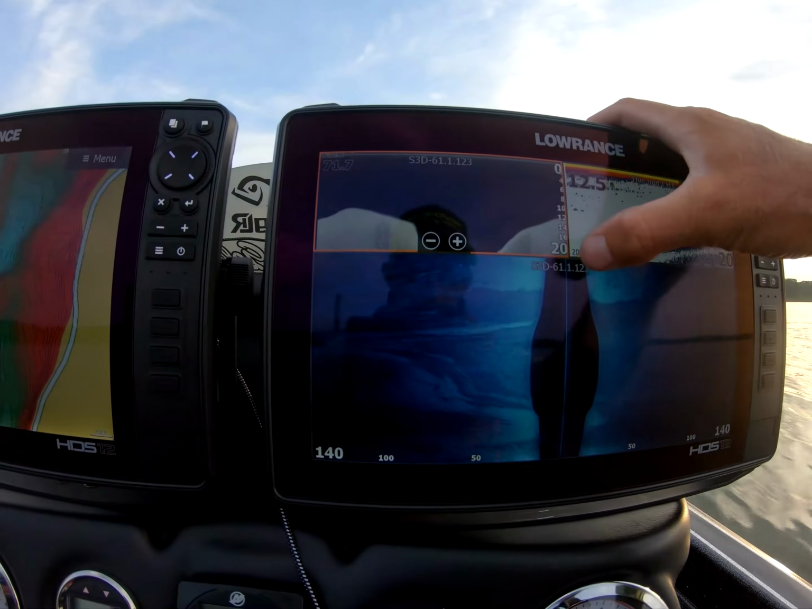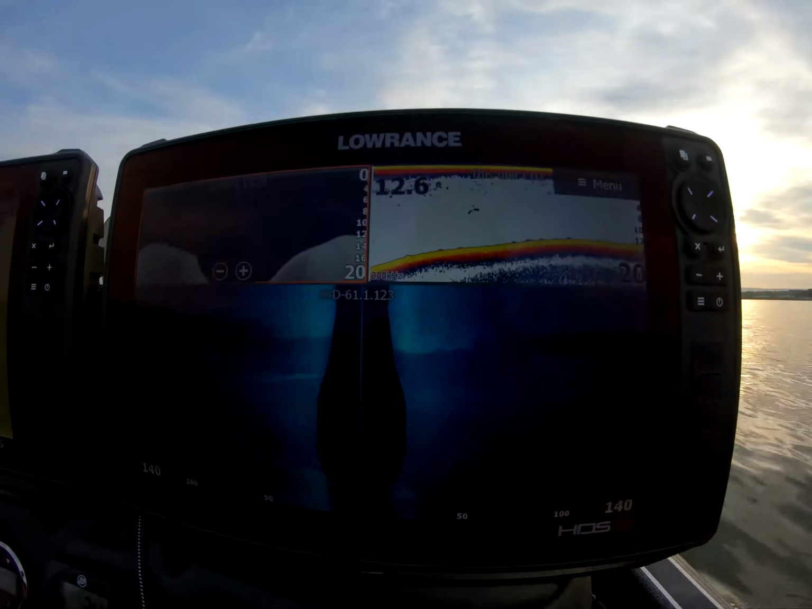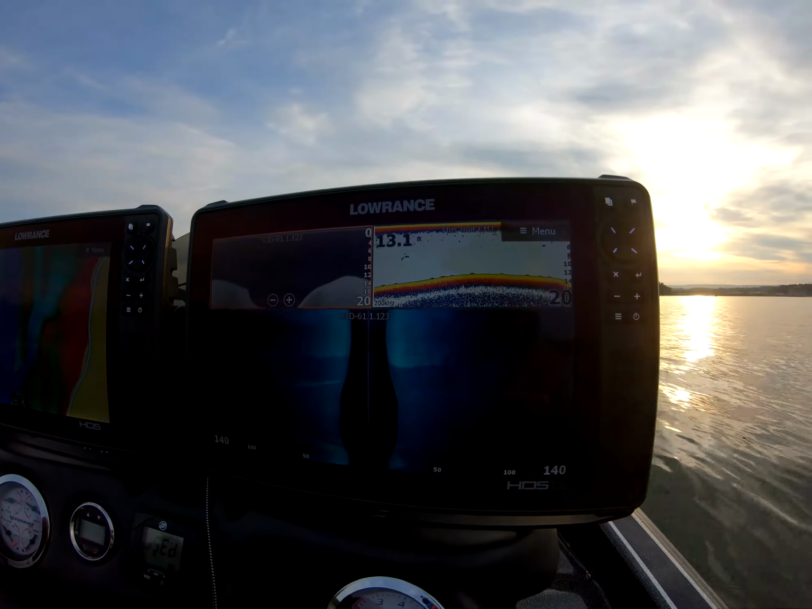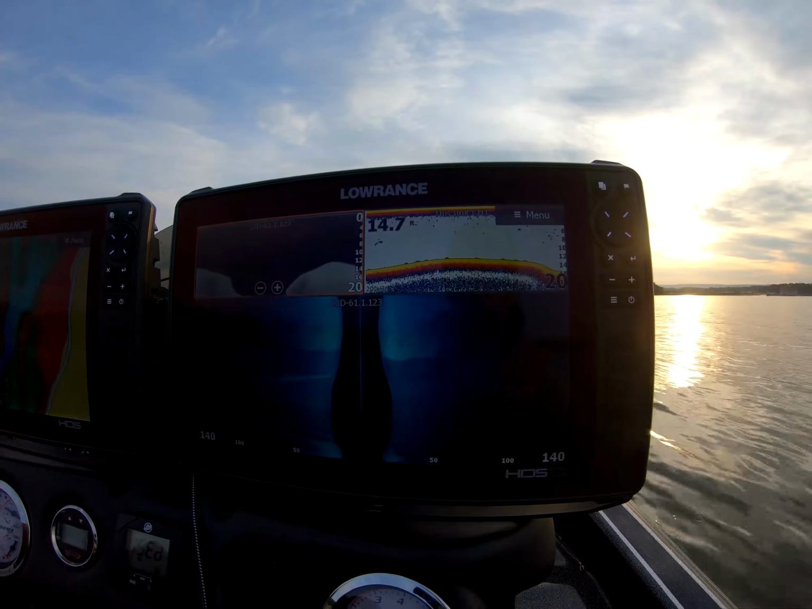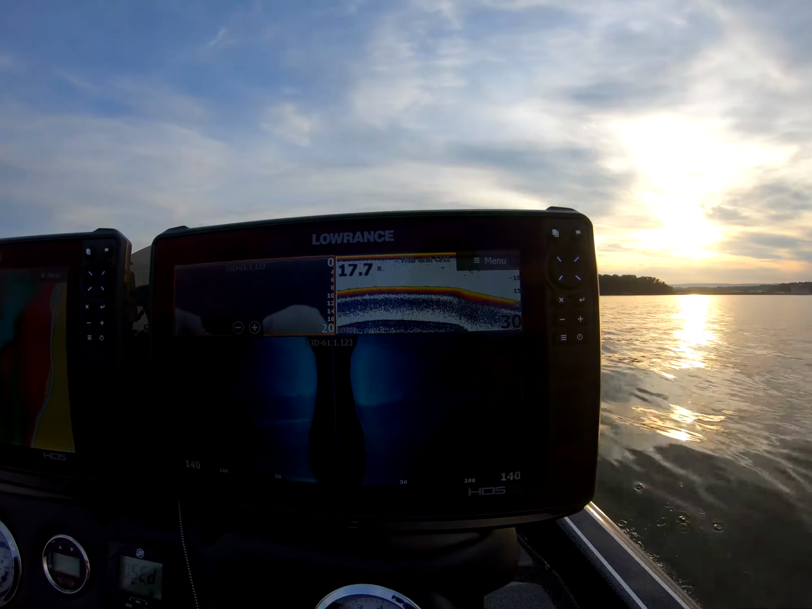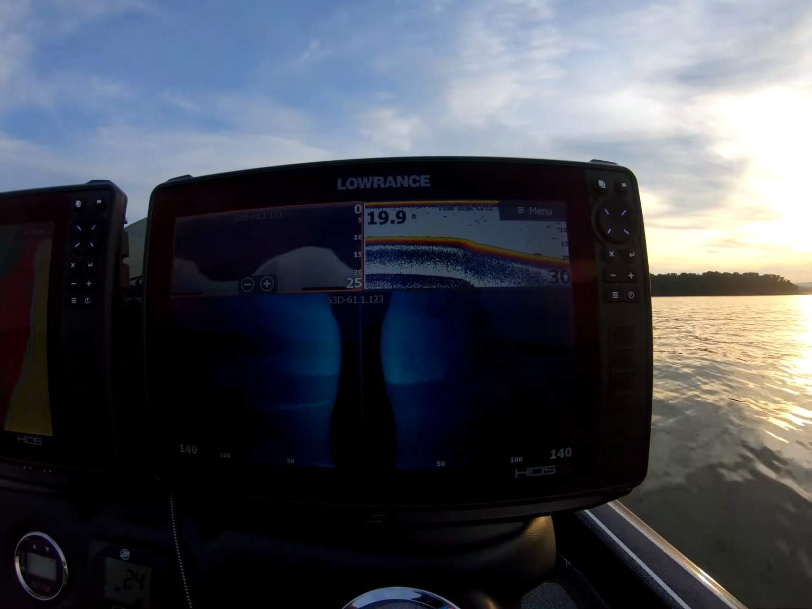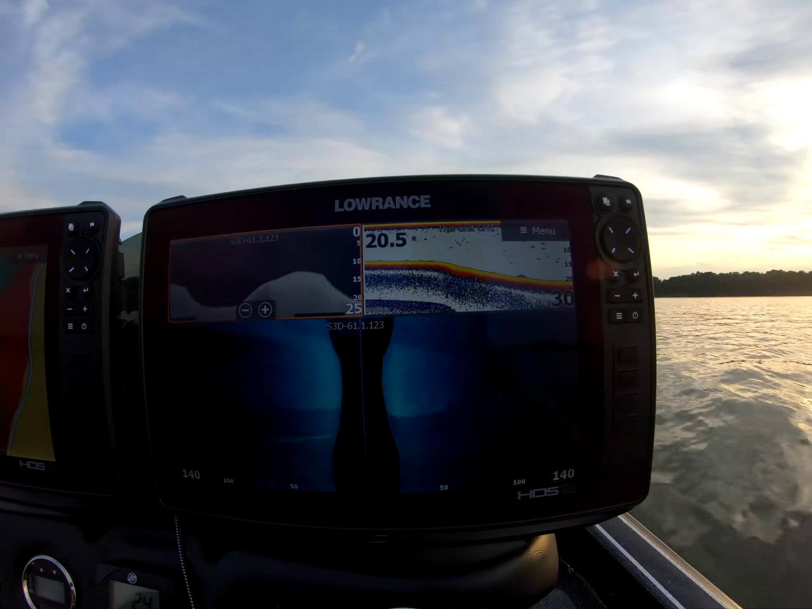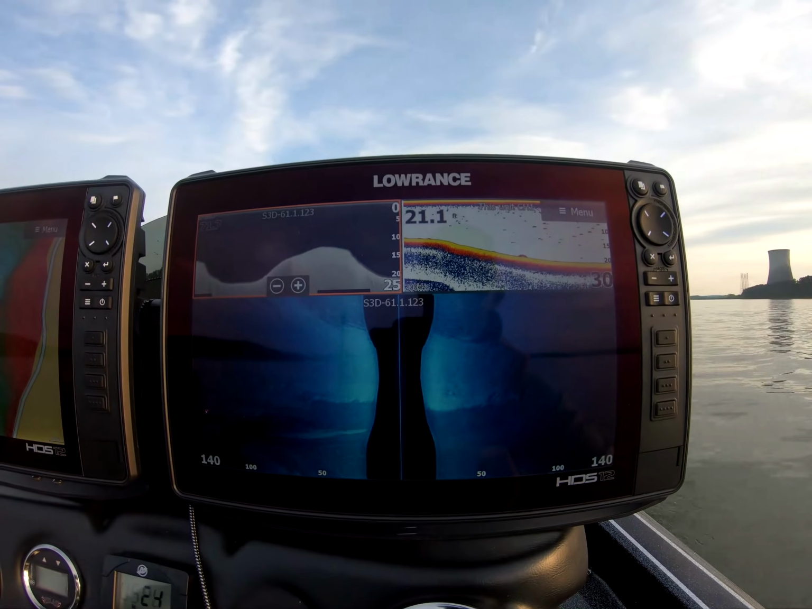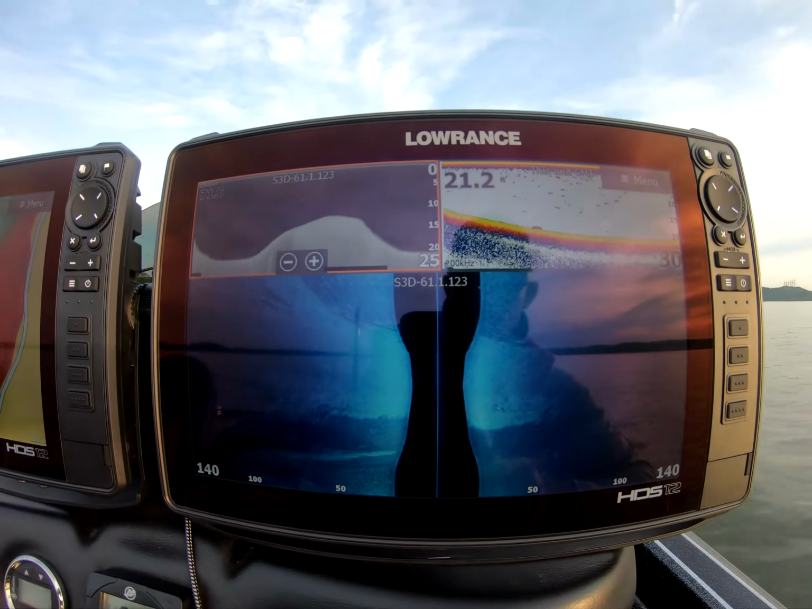See, I got a Structure Scan 3D box and transducer in my boat, and with the latest updates Lowrance has put out for these HDS lives, they pretty much tweaked the settings. So all you have to do is run that update, and it basically changes the settings that you would need. Whereas before, in older units, you had to tweak the sensitivity and the contrast a little bit to be able to see this. But with these new units, you don't even have to do that. You take them out of the box, install them, they're ready to go.